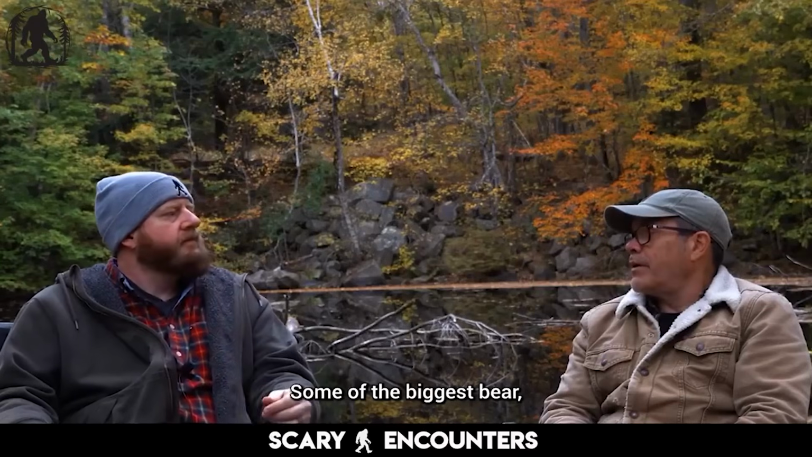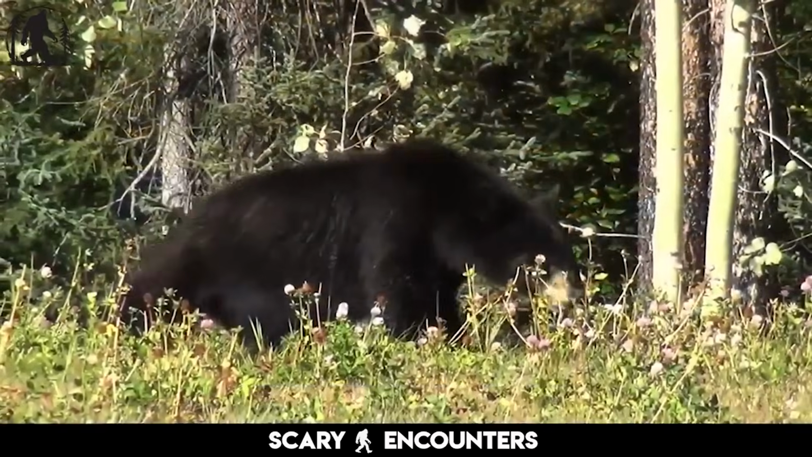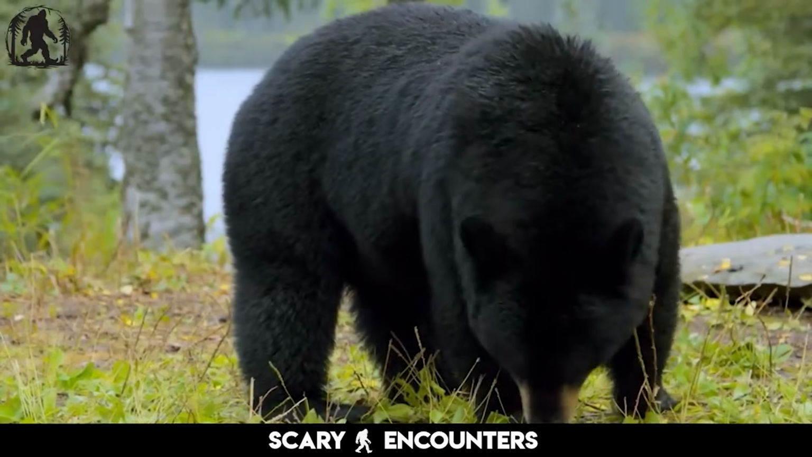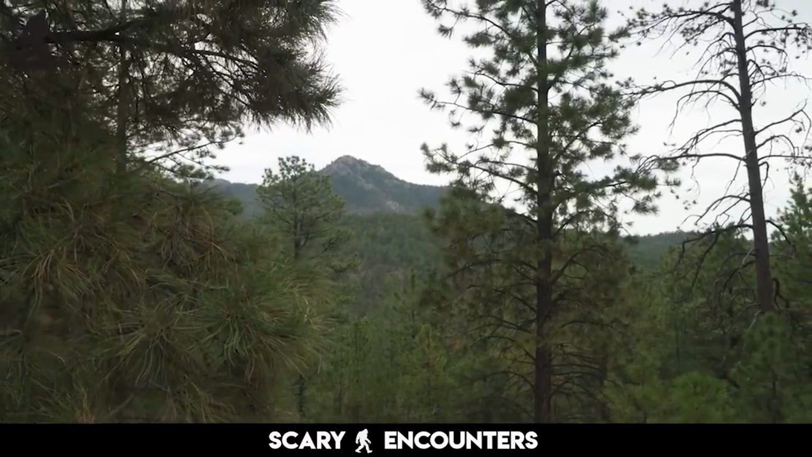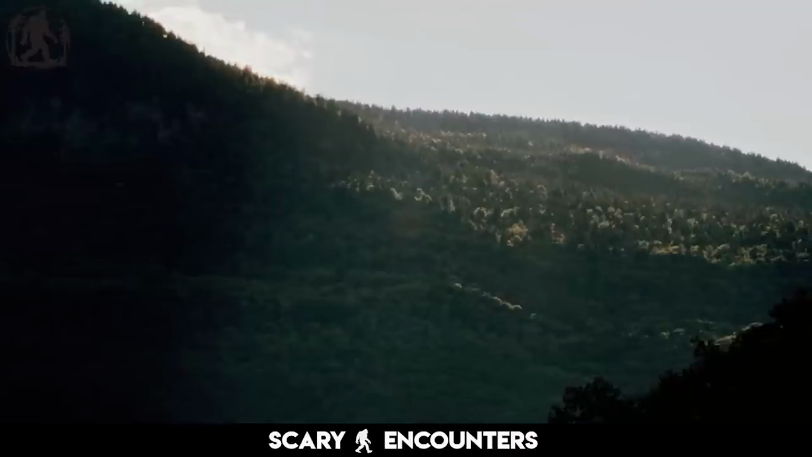Some of the biggest black bear in the state are from up in that area. Oh yeah. Some of the largest black bears in the state roam these areas, but could something else be calling this land home? The thought lingers as they recall how difficult it is to move through this terrain. The woods are dense, the undergrowth is thick, and every step is a challenge.